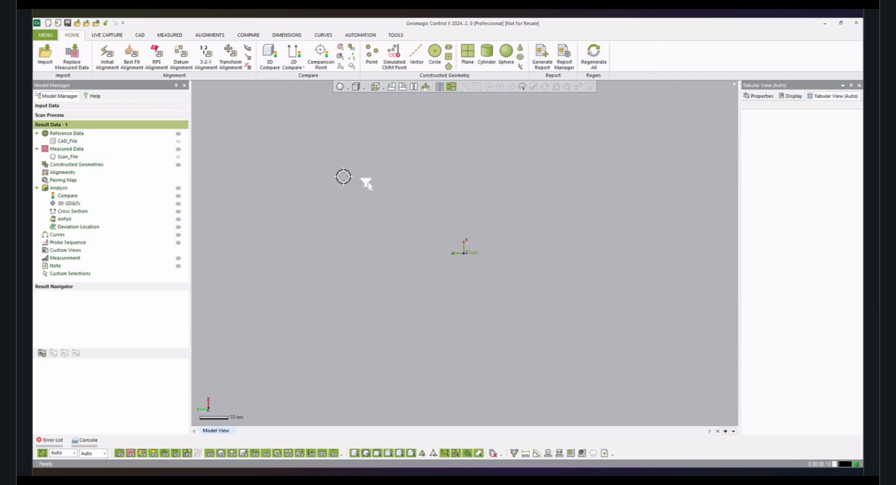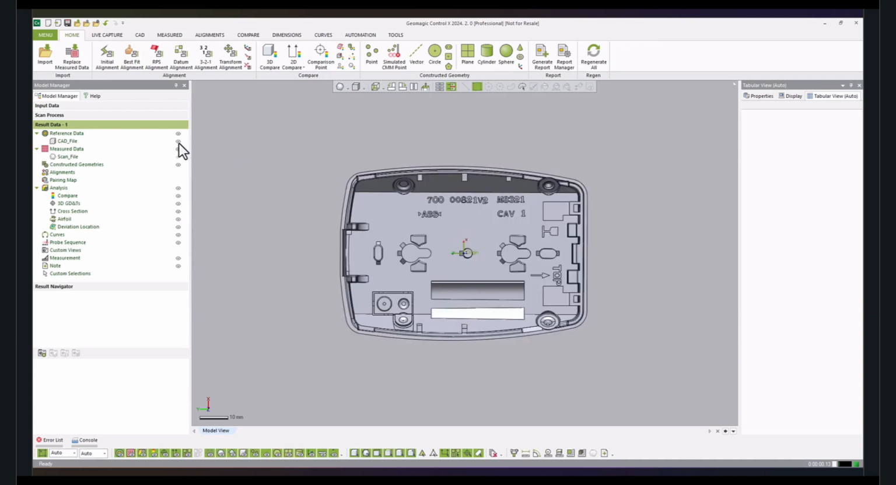So here I have a version of Geomagic Control X 2024.2 open. And here I have the CAD file imported, which contains all the dimensions and relationships between the various features present in the model. The CAD file served as a blueprint for manufacturing this particular part.